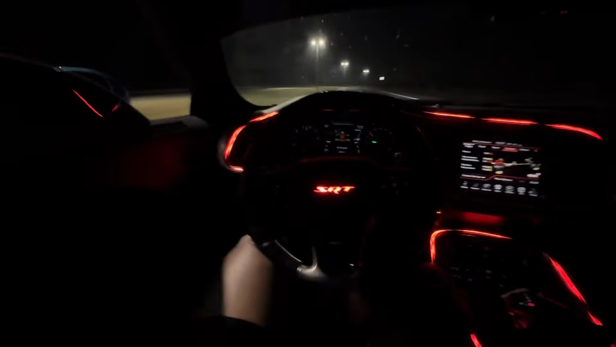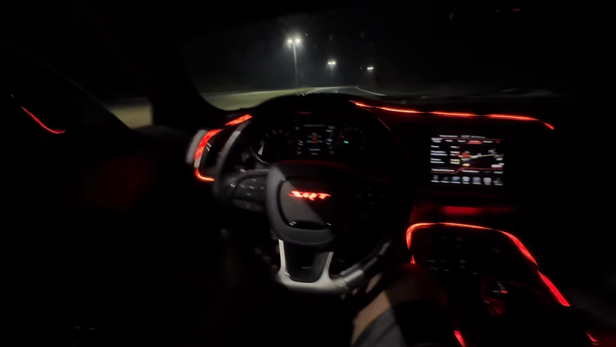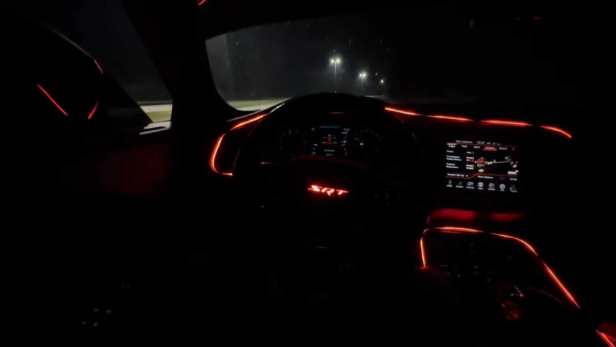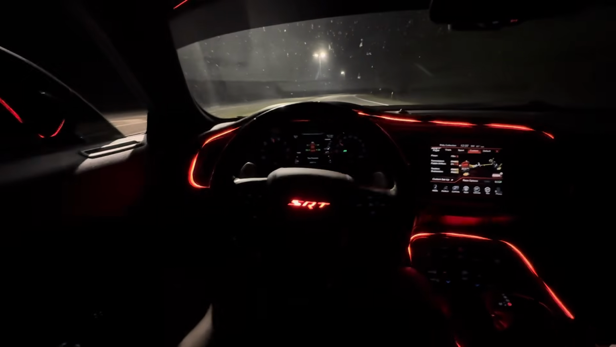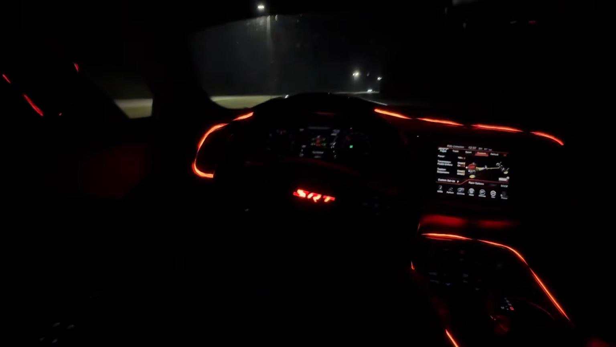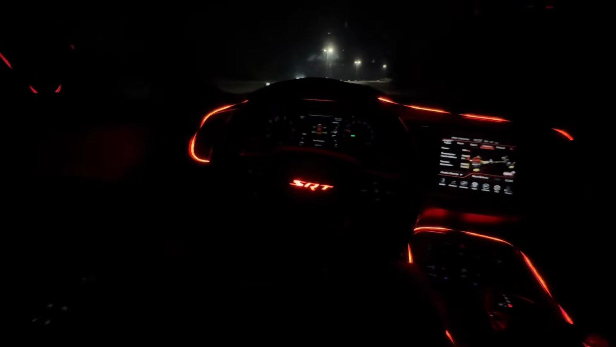Sounds better with that window down on it. Yeah, that's crazy, bro, and it feel good outside too. Bro, that junk get loud, because that's just third gear, car crew.